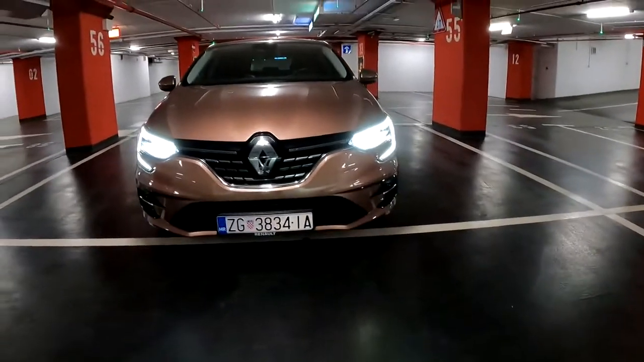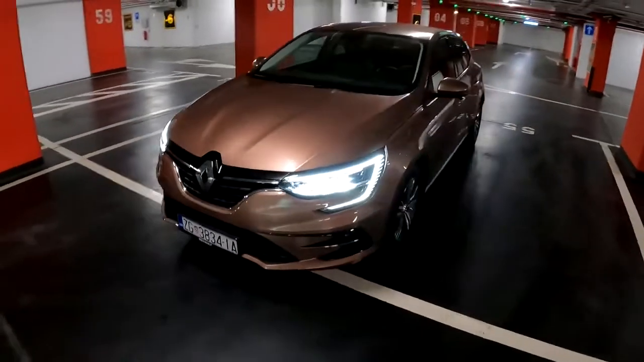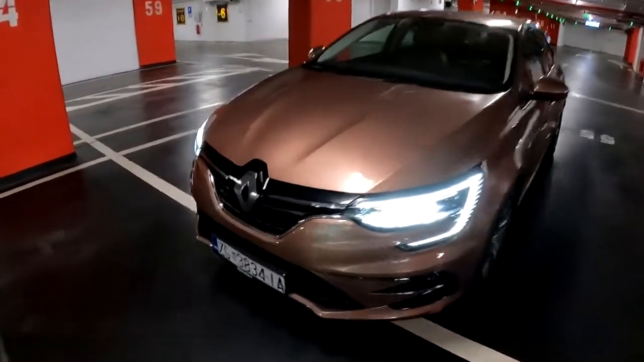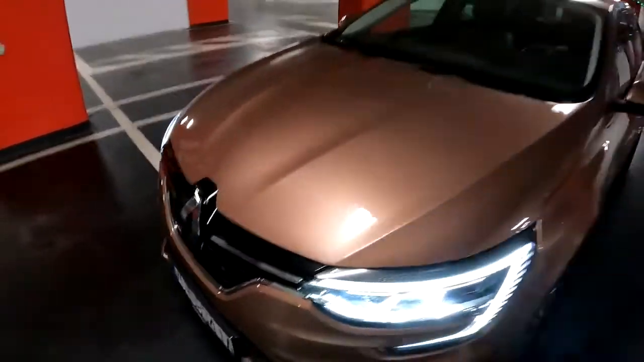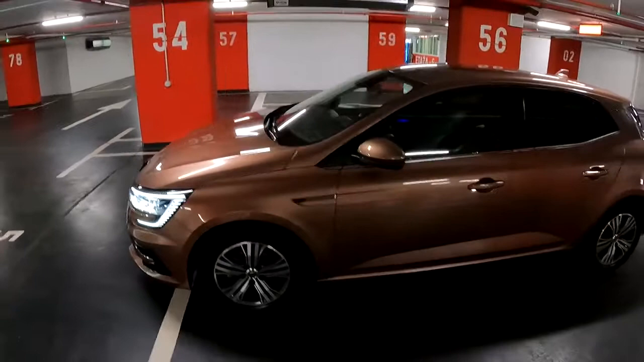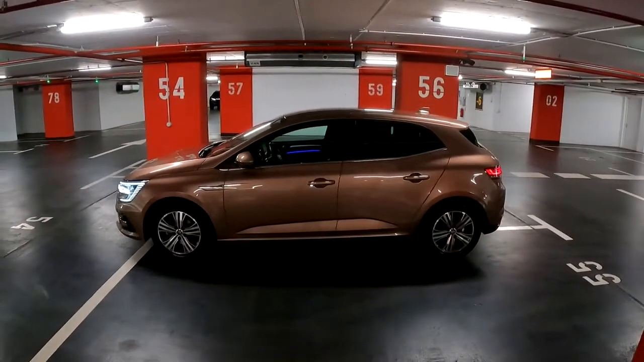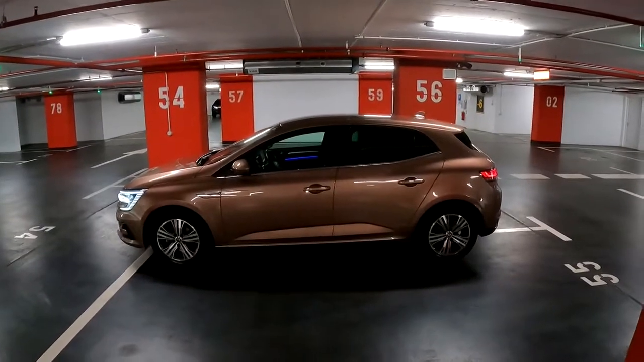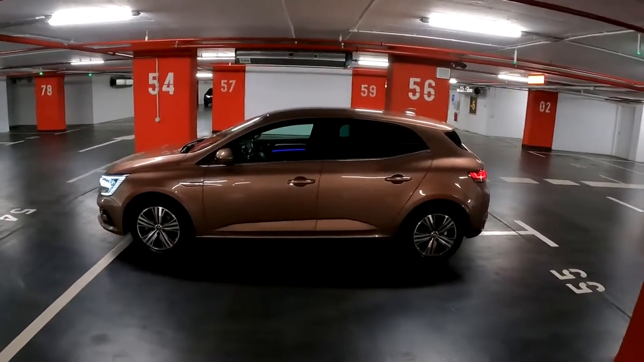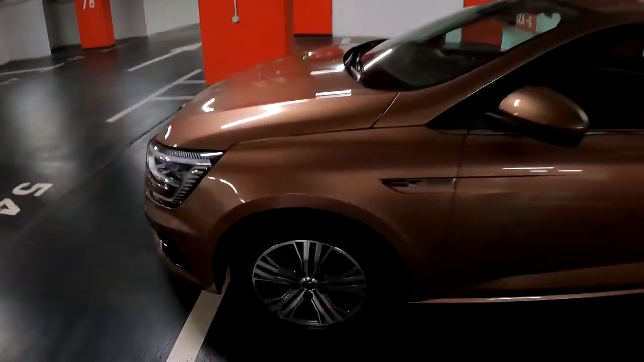And this is the view from this angle. Also the front bumper has been redesigned. I think it looks more classy now with more chrome inserts in here. If you are wondering about this color, the name of the color is Solar Brown. And here we have the Edition 1 package. You can also get the RS line to have a more sporty look, and that's the first time that the RS line is available on the Megane.